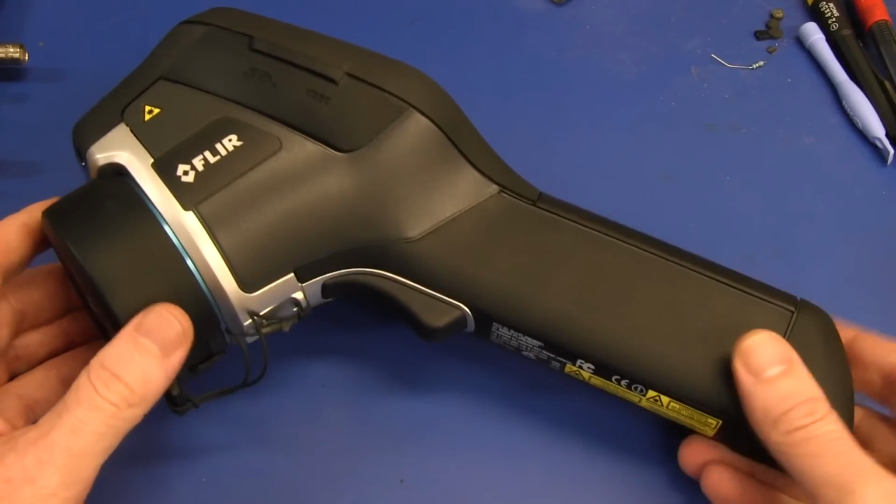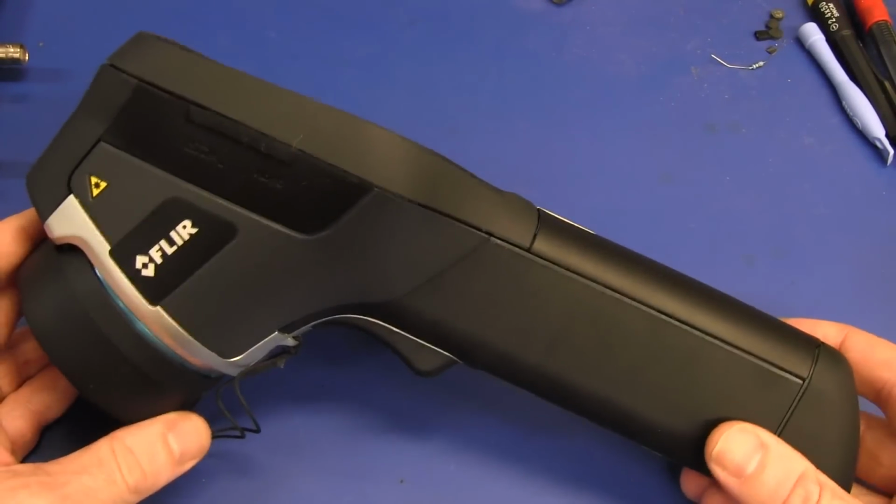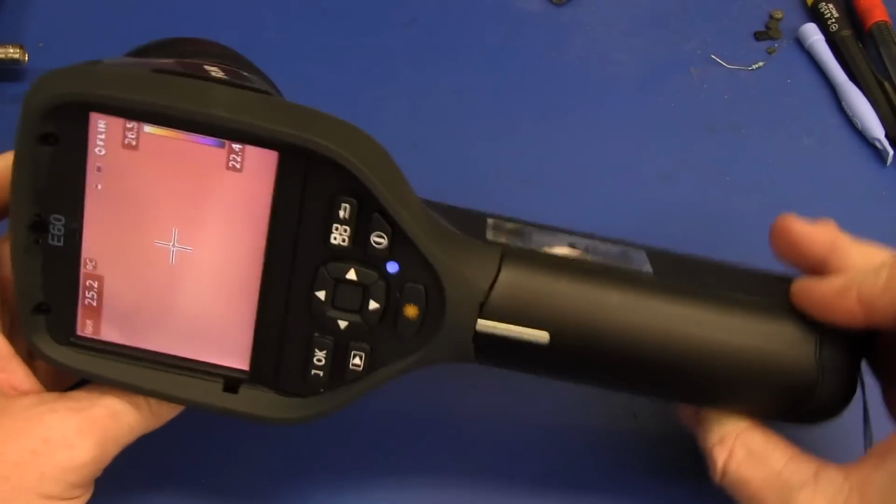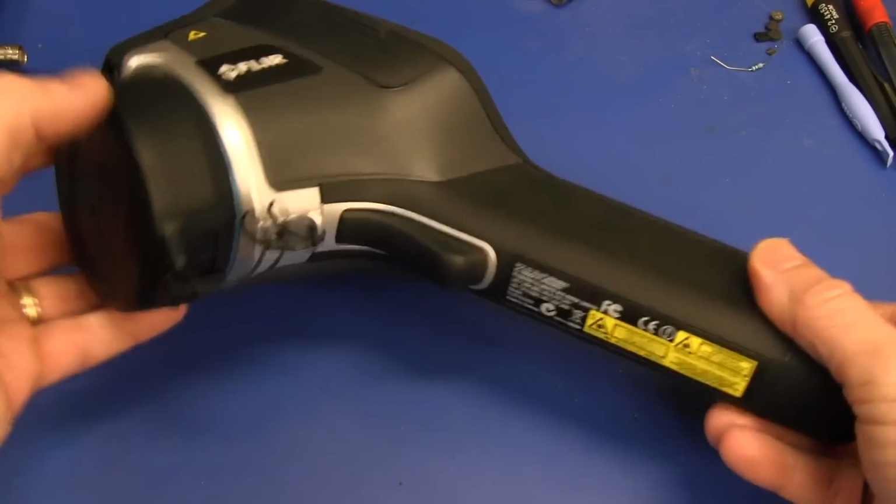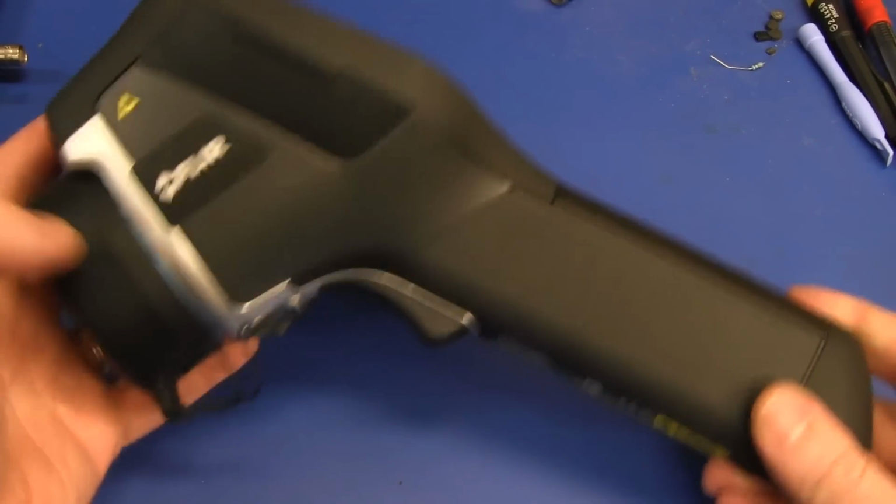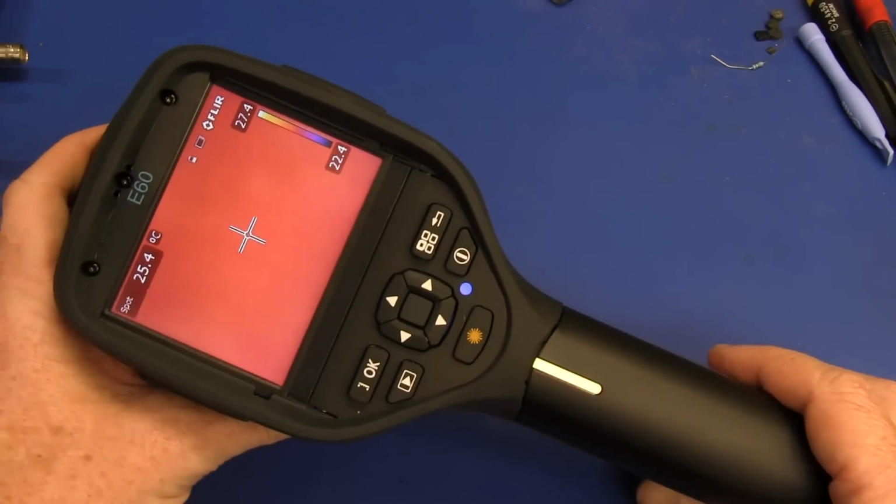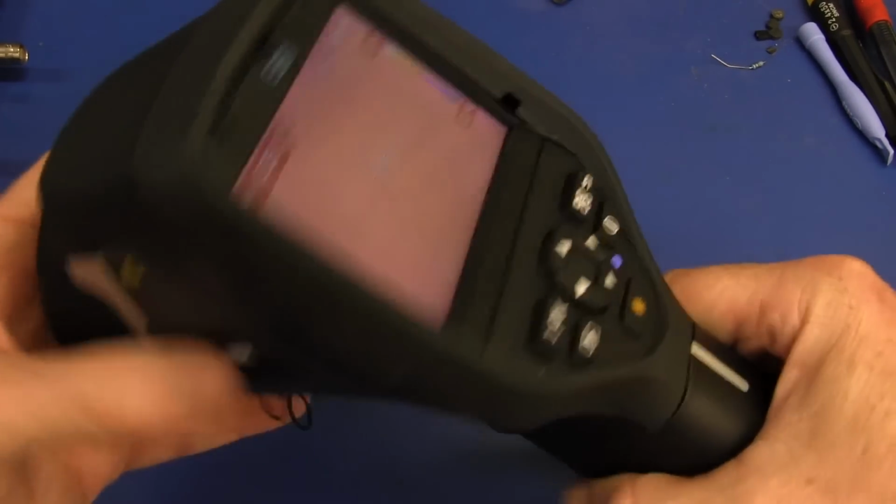Hi, on the previous video for the LaCroix oscilloscope repair, you saw me use this Flir E60 infrared camera, and I thought we'd just play around with it a bit more and take a look at it. It's about 12,000 Australian dollars worth. It's the top of the line in their E-series models. They've got a whole bunch of them.